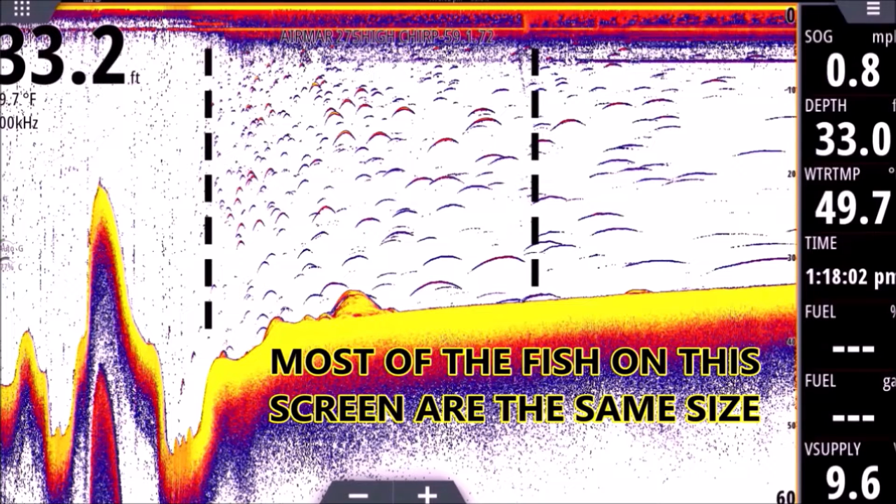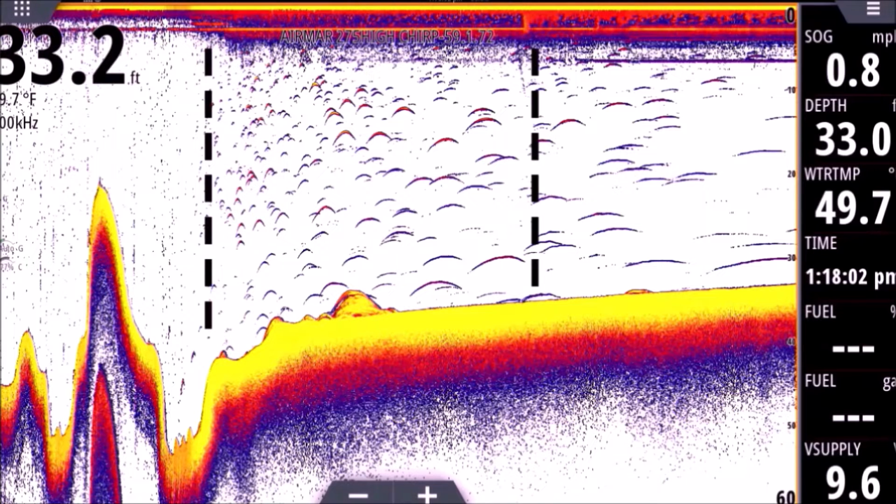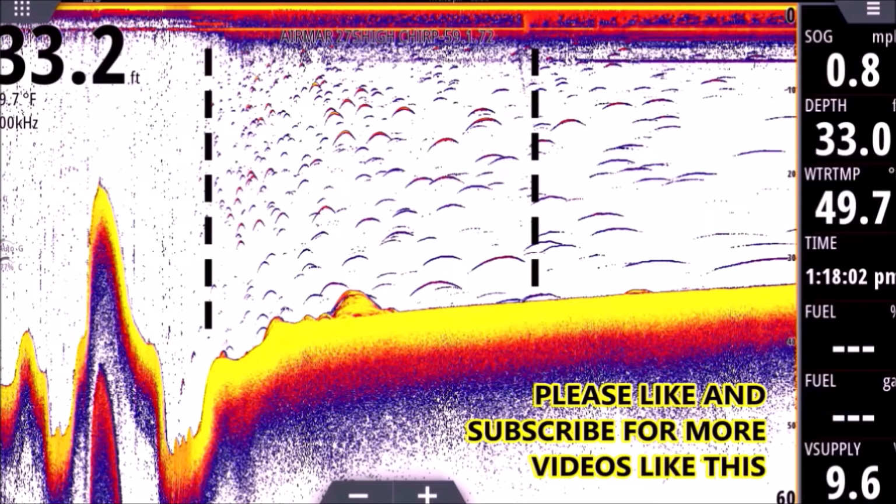We talked a little bit in our first session about how the ping works, right? Our transducer sends a ping down, and the transducer waits for it to return. When the ping bounces back up, anything that interrupts that ping will show up as a return, right?